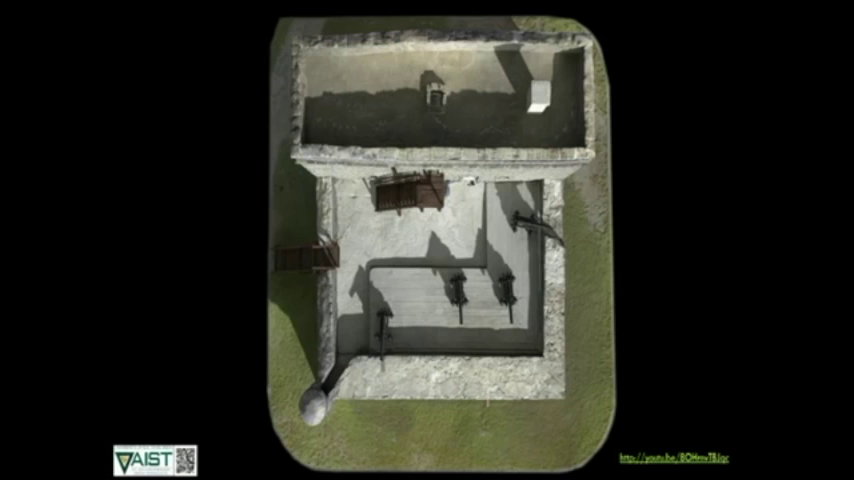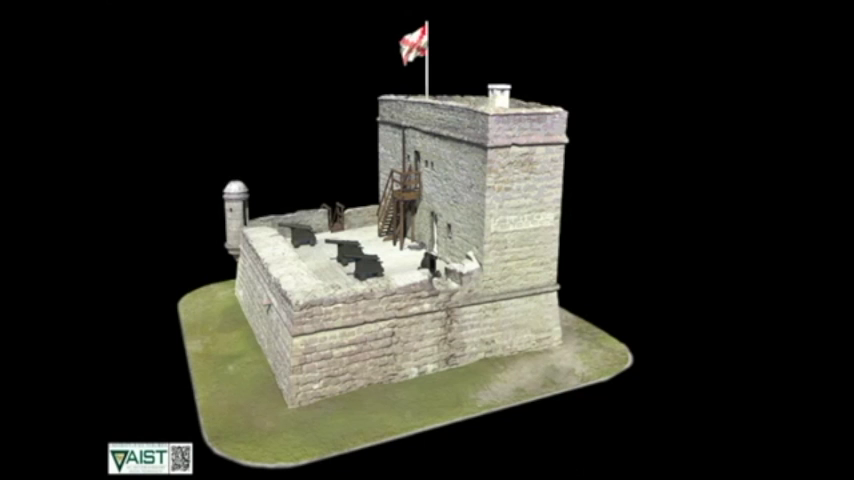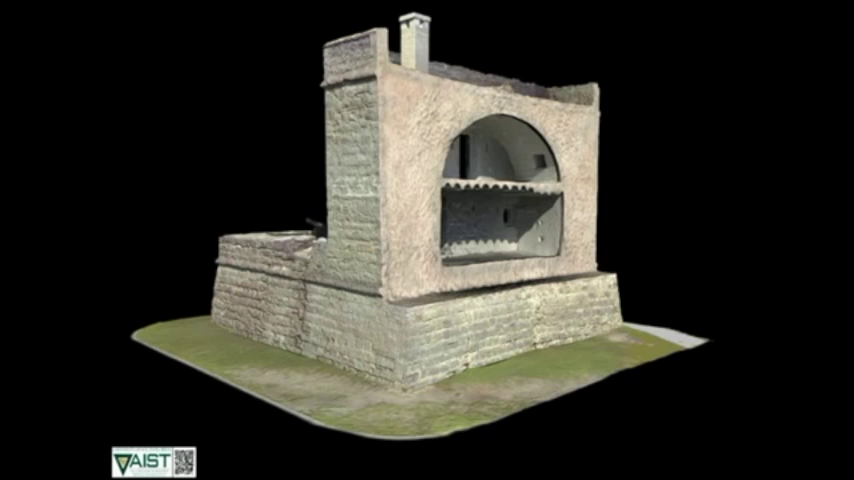And in this case, one of the points was the park was really interested in public interpretives that could be developed out of this. So I'm just going to kind of run through this. The full video is here, the link, and you also have that in your handout. I'm going to kind of run through some of the different views of the fort. So this is from the scan data creating a 3D model.